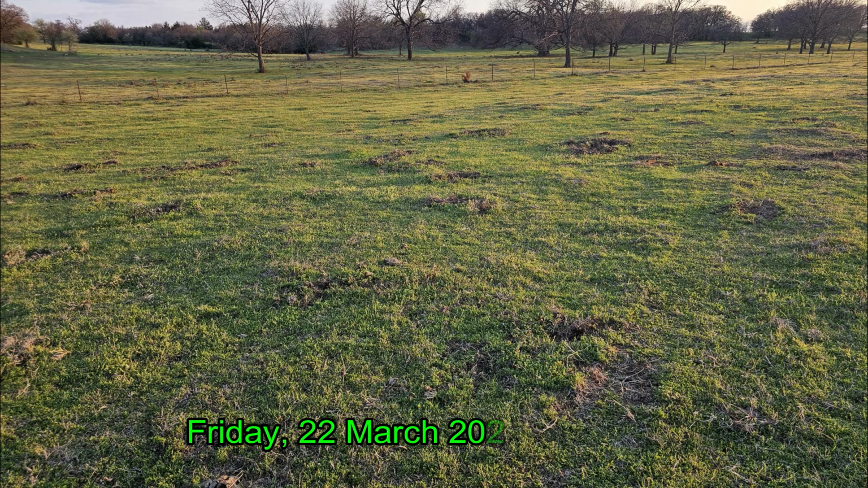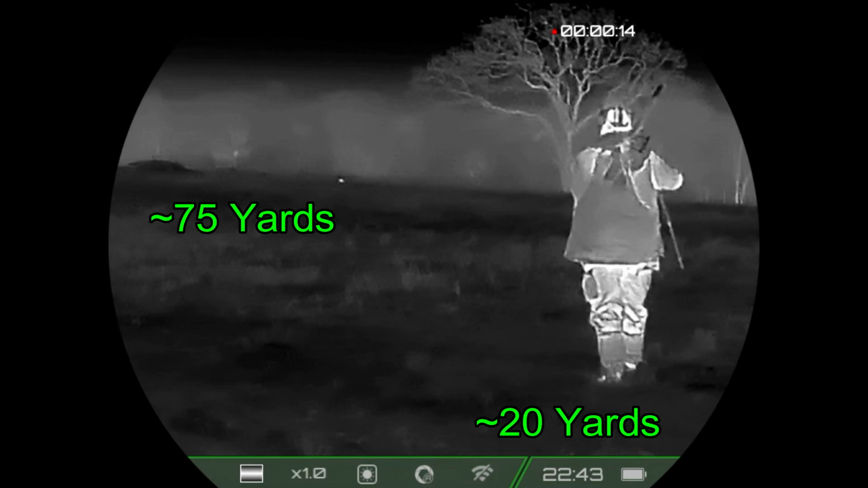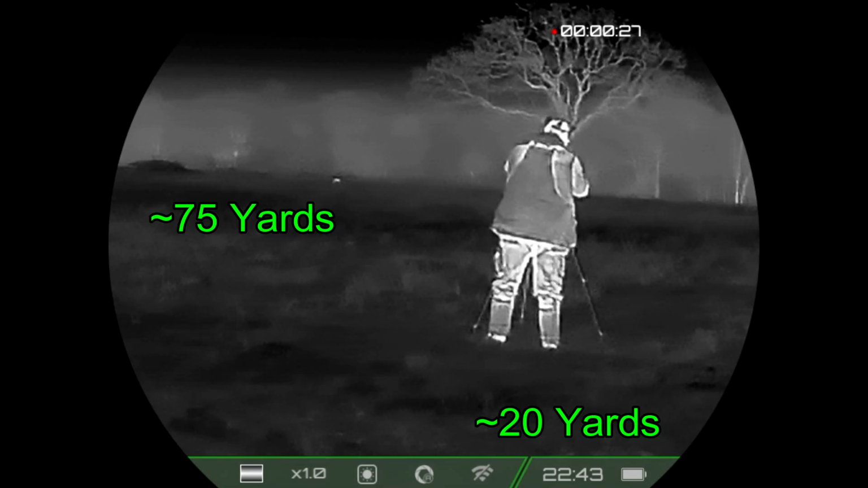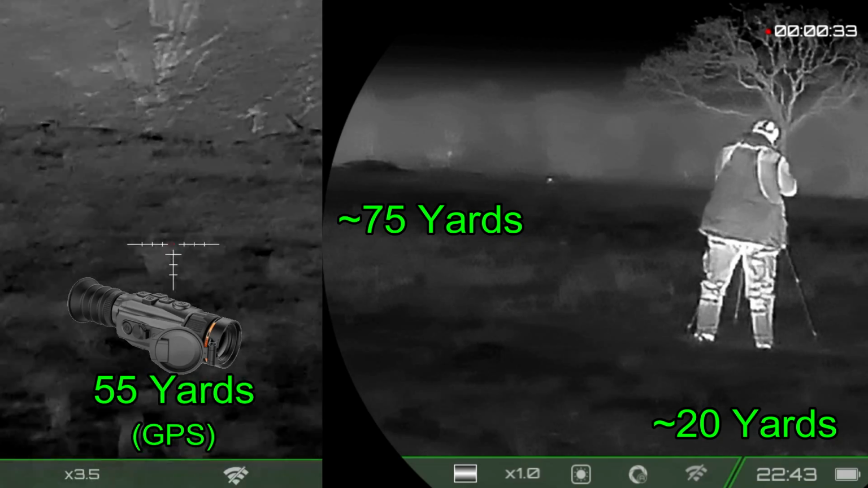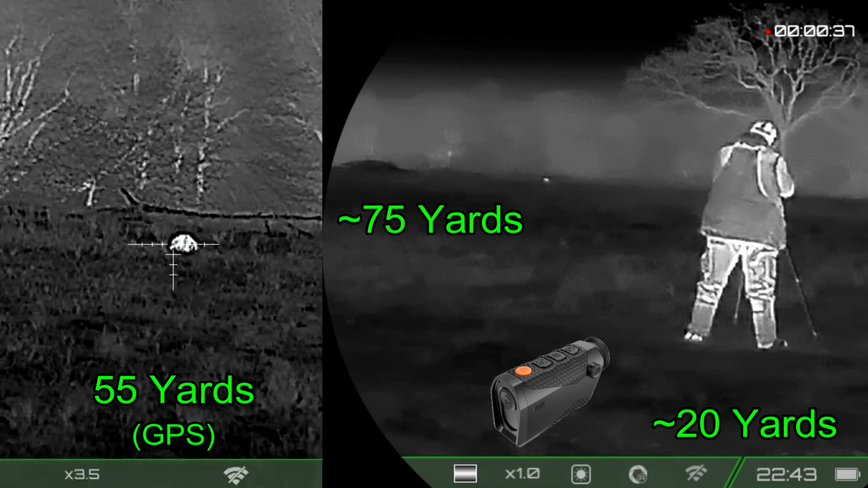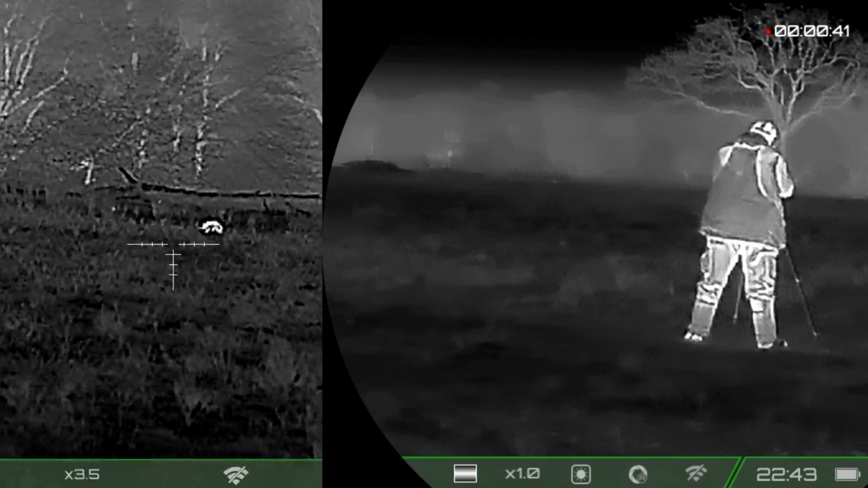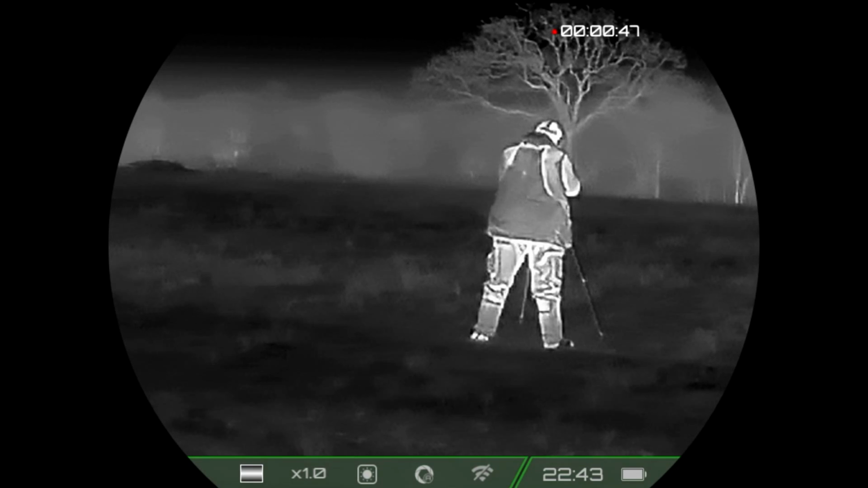Well, it had rained the previous evening, and I'm back checking for hog damage, and sure enough, I've got some fresh rooting out in the pasture, but no hogs showed up. Later on, I'm on another property, and I've got an armadillo there in the distance. Now, as I'm getting set up on the tripod, the video on the left is with the Rix Storm S3 thermal weapon sight, and the video on the right is with the Pocket K2 thermal scanner. Here we go. Based on my initial assessment, that armadillo should not be a problem any longer.